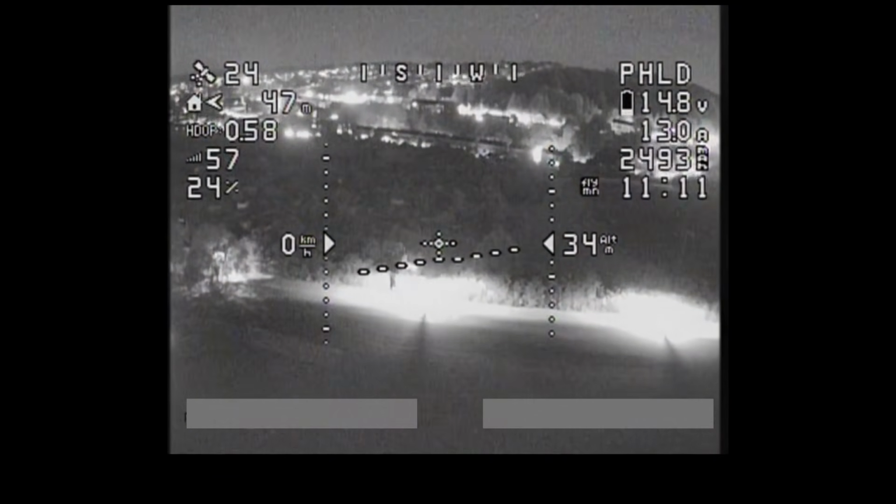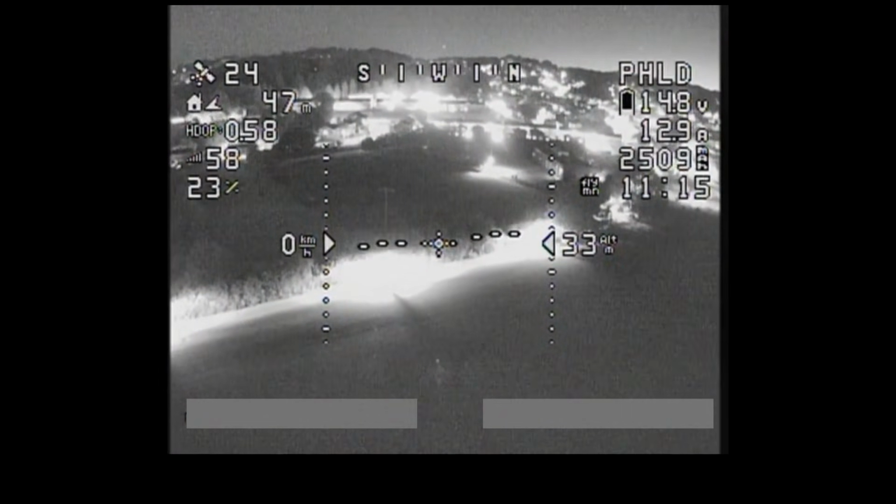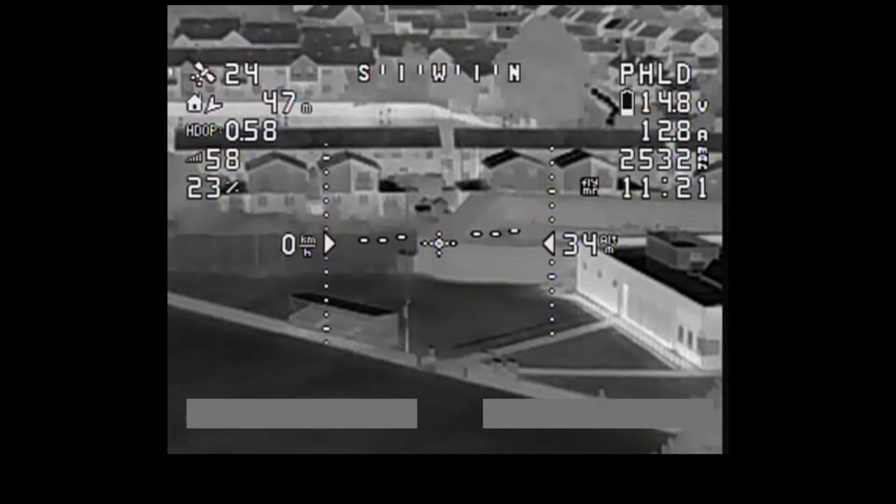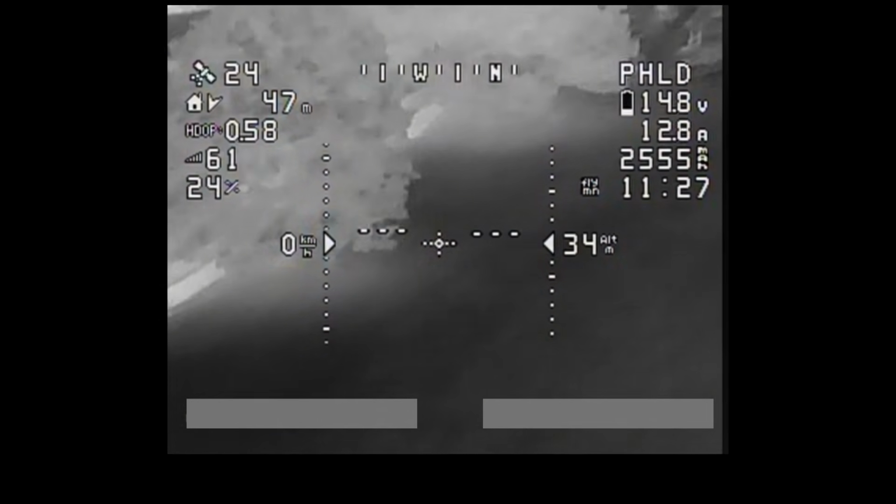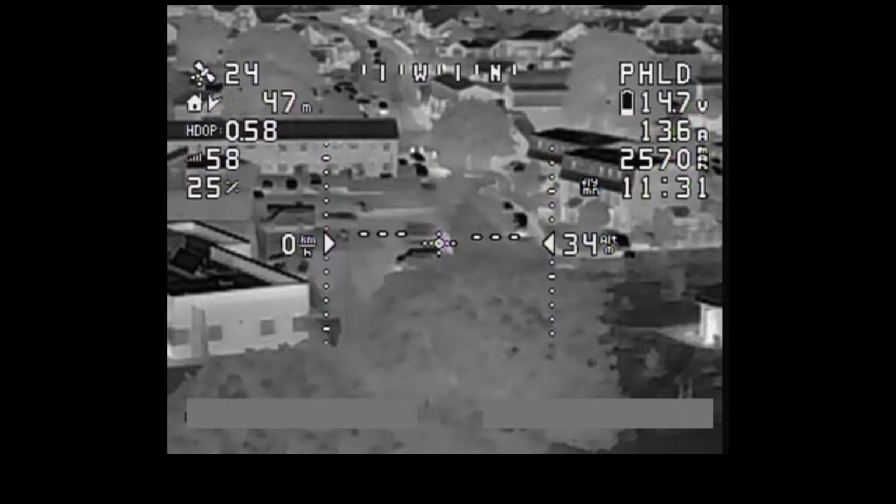So I wonder if there's any people around here. There is a sports ground over here, and there's a path there. Doesn't look like there's anyone there. Let's have a little look around. Yeah, it doesn't look like there's anyone in the sports ground today. It's a shame, because it would have been nice to have seen a few more people.